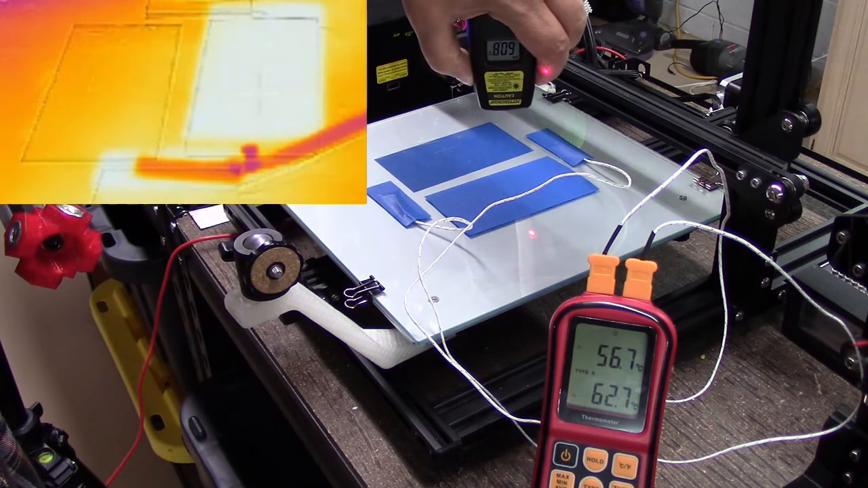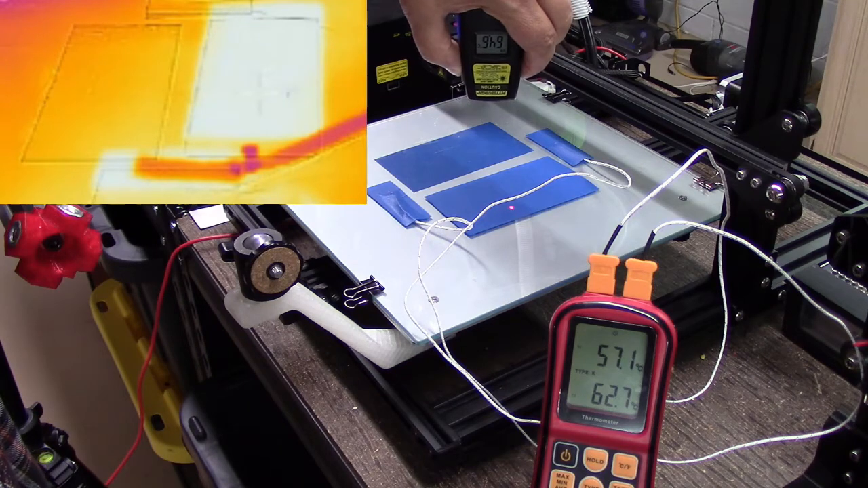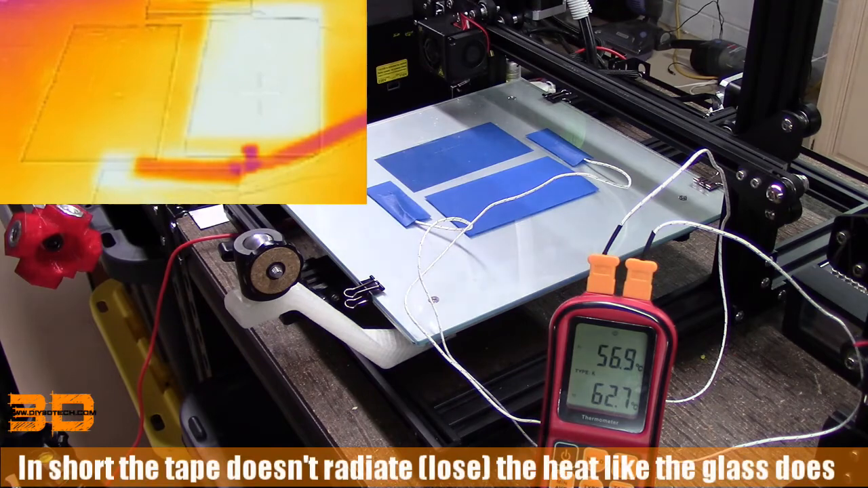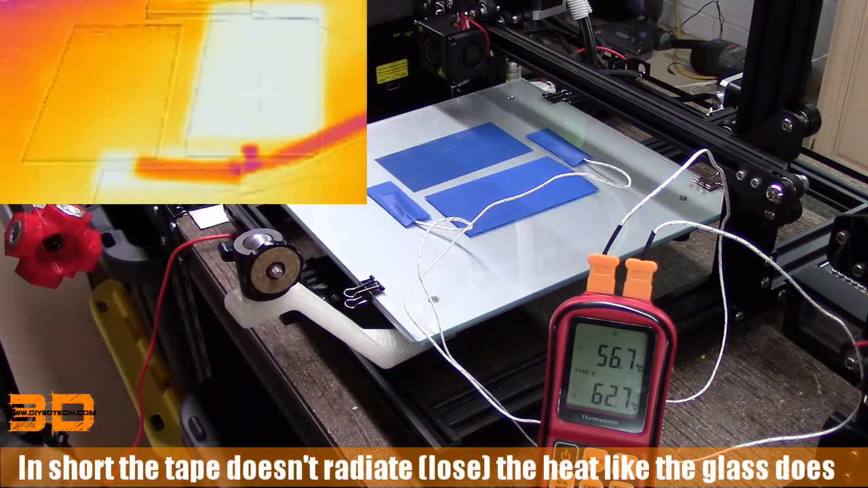In case you can't see it, let's get a little bit closer. As I get closer, I'm at about 64.5, roughly in there. Over here, notice I struggled to make 62. So there's about a 2 degree difference by this thermometer between those two areas.